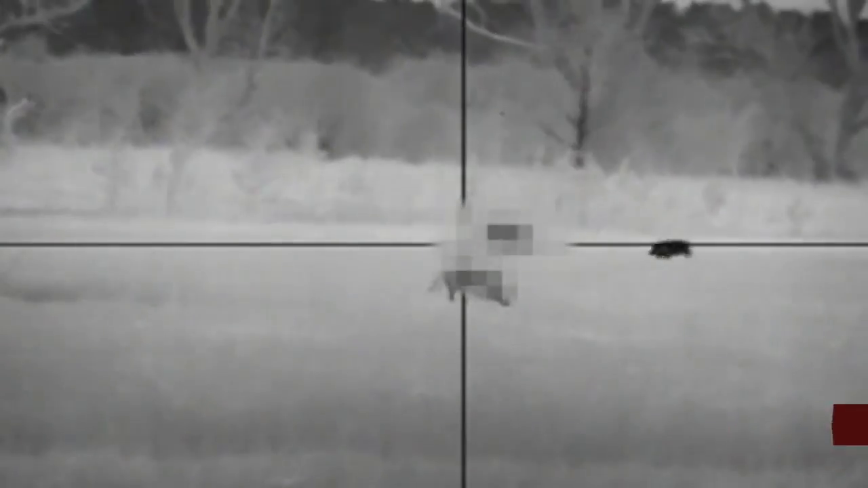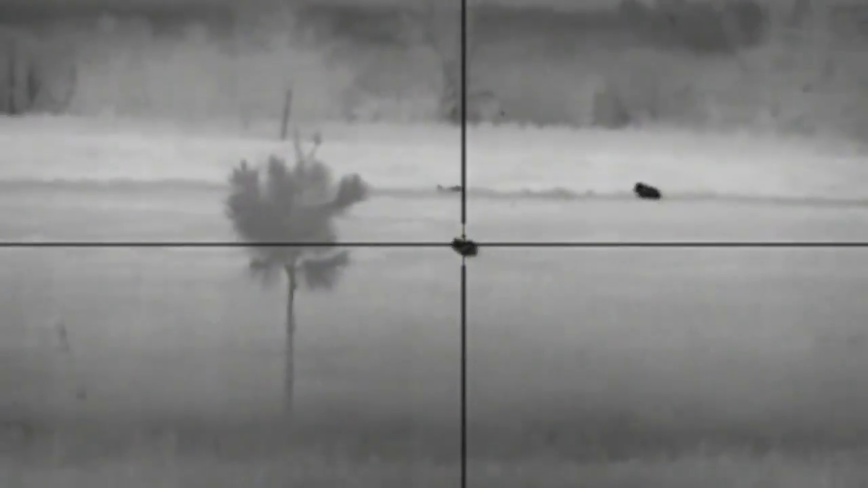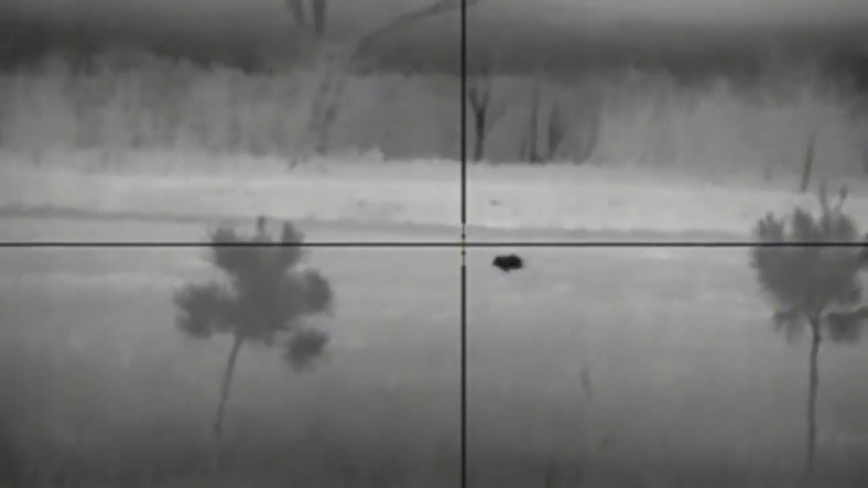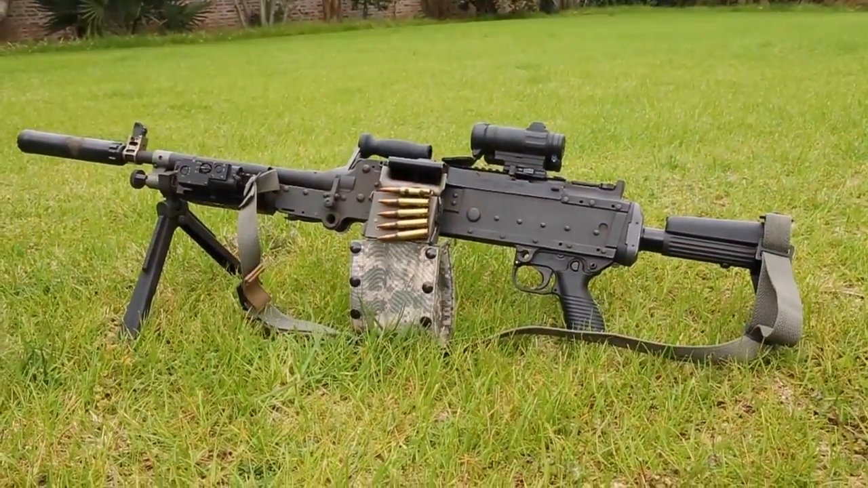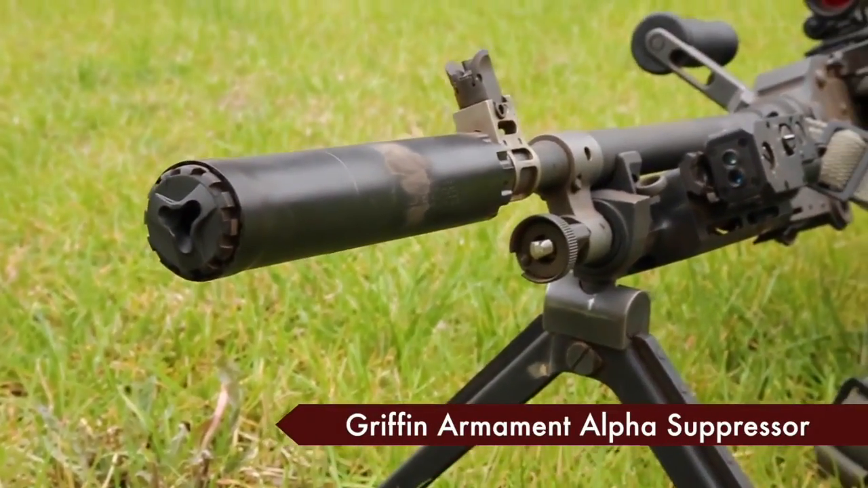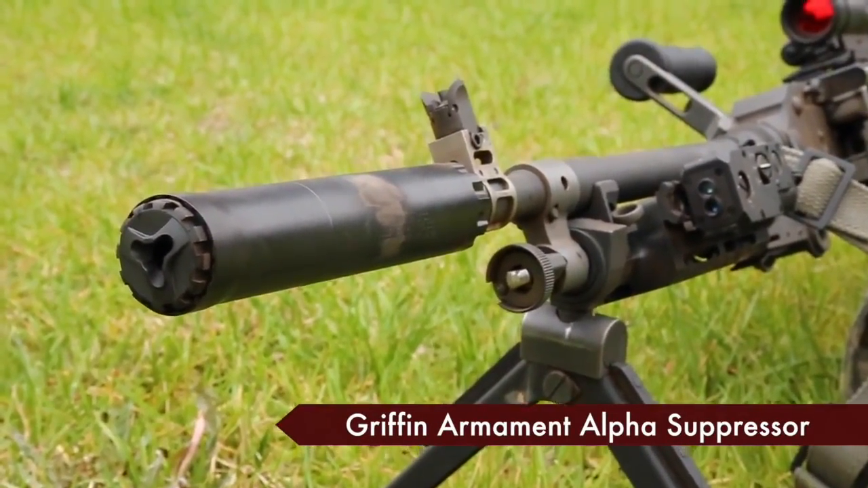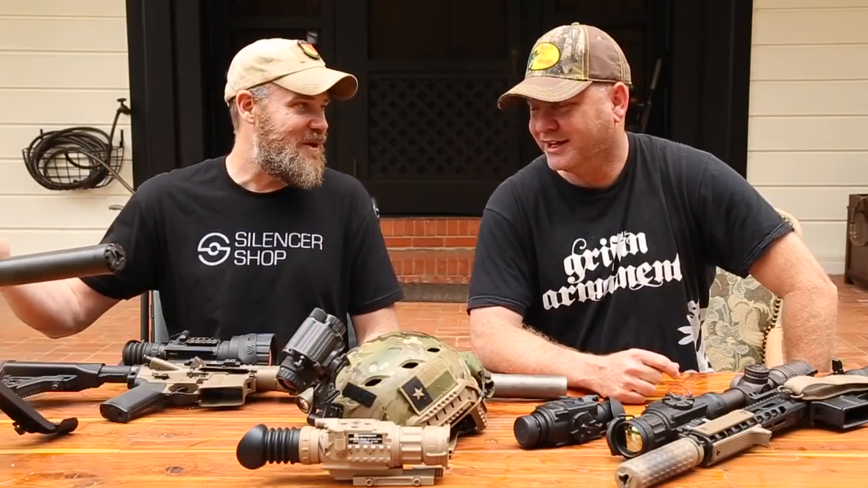I mean, like you said, they're extremely invasive creatures, and they do quite a bit of damage to things. And so we decided also, the Griffin Armament guys decided they'd bring something fun out for us to play with, the 240 Lima, which is a belt-fed 308, and they brought out their brand new Alpha suppressor along with some of their rifles that I believe there's one of the rifles over there to play with. And I tell you what, obviously this is my real first year of pig hunting. I've never hunted a pig with a belt-fed 308. Now, that was incredible.